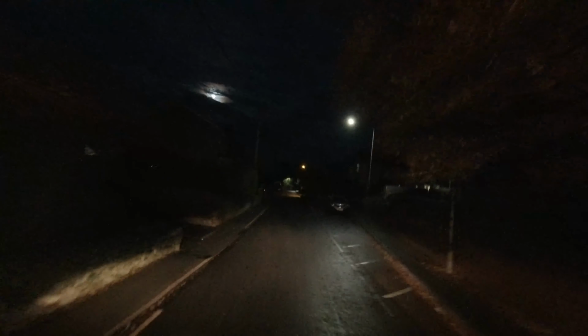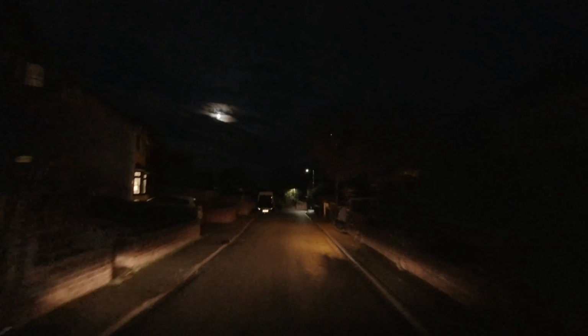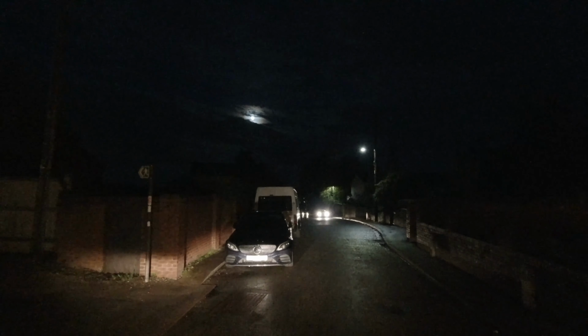Oh, the moon's coming out now. Can you see that? Is the camera picking it up? I don't know. I've got the camera stuck on a pole hanging out the window, so it may be a little angled, perhaps.